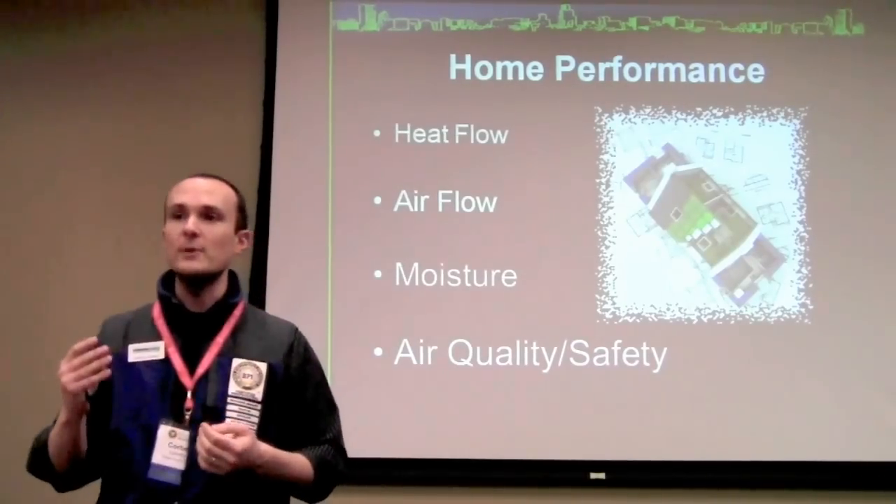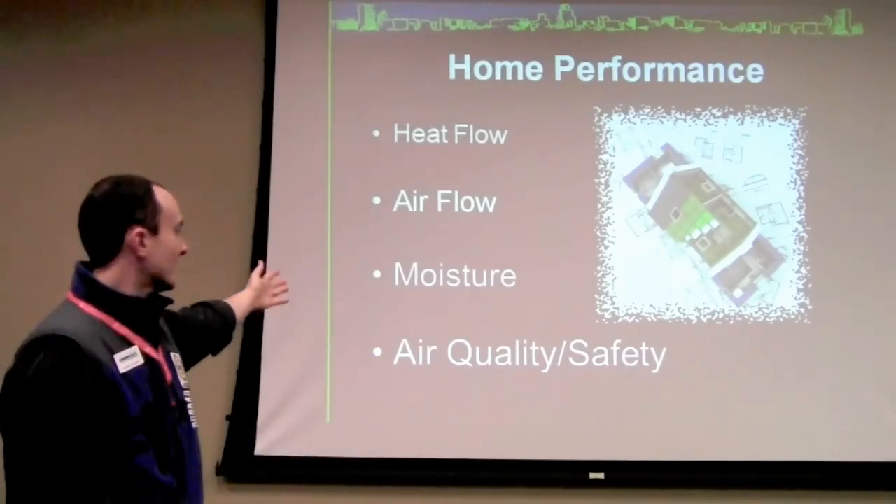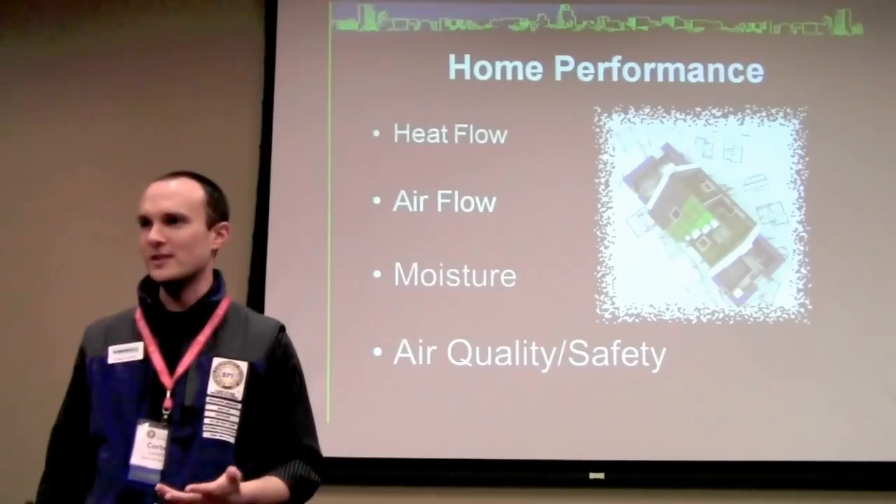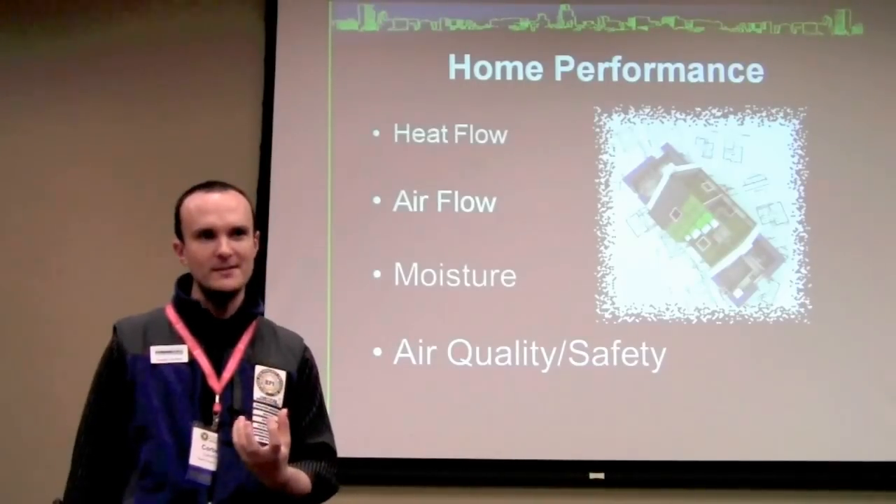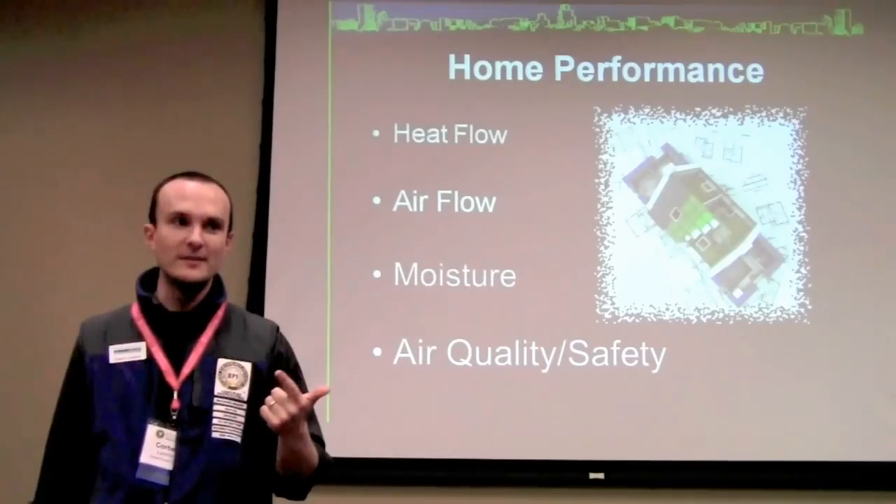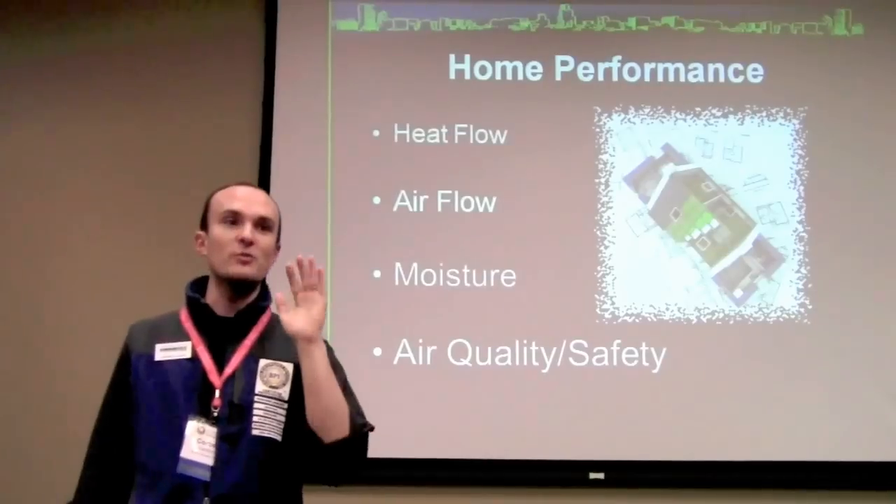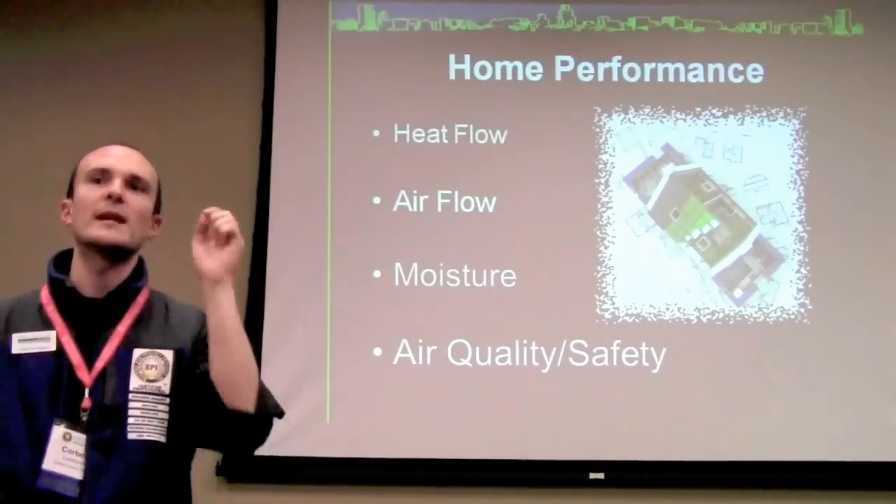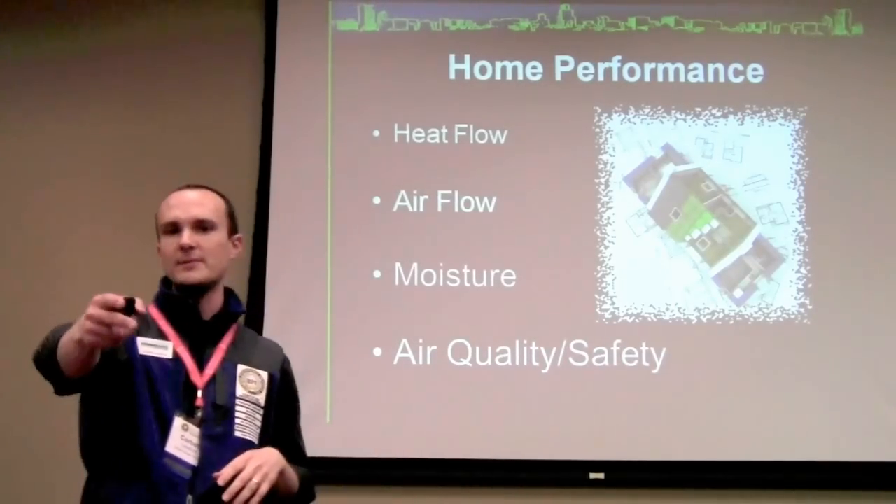Now, at that point, we have ended the discussion about energy efficiency, right? The last 2 things on the list, which, again, are in increasing order of importance, have nothing to do with energy efficiency. That's why you are not energy efficiency experts. You are home performance experts. And you get paid accordingly, because you are not just an expert in heat flow and airflow, right? You're an expert also in moisture and air quality. And that makes you much more valuable. So don't limit yourself to just being an energy efficiency advisor or an I-save-you-energy guy. It really doesn't sell many jobs.